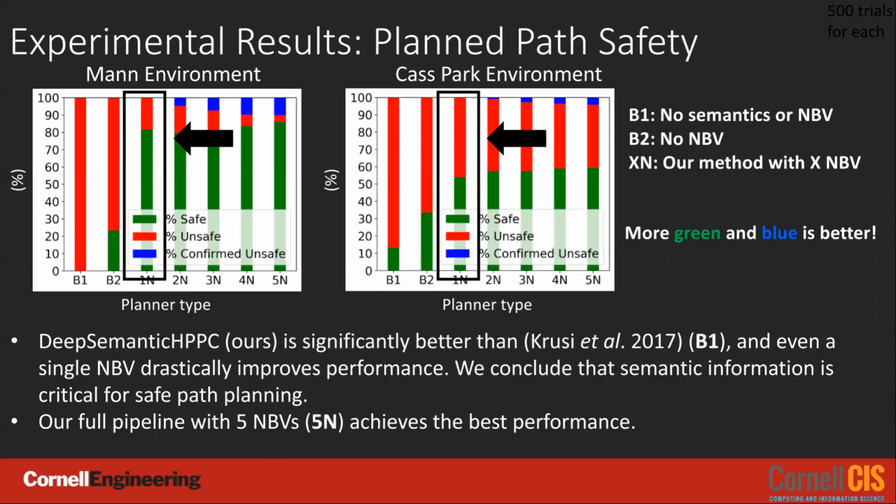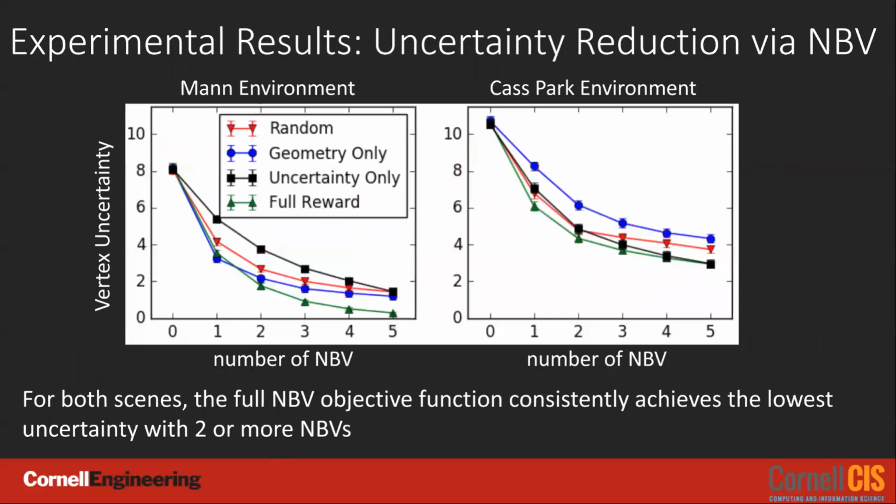Here are the results after only one next best view. The planner performance increases dramatically because the uncertainty of the terrain types has been greatly reduced. After one next best view measurement, the planner is able to avoid unsafe terrains with much higher probability.